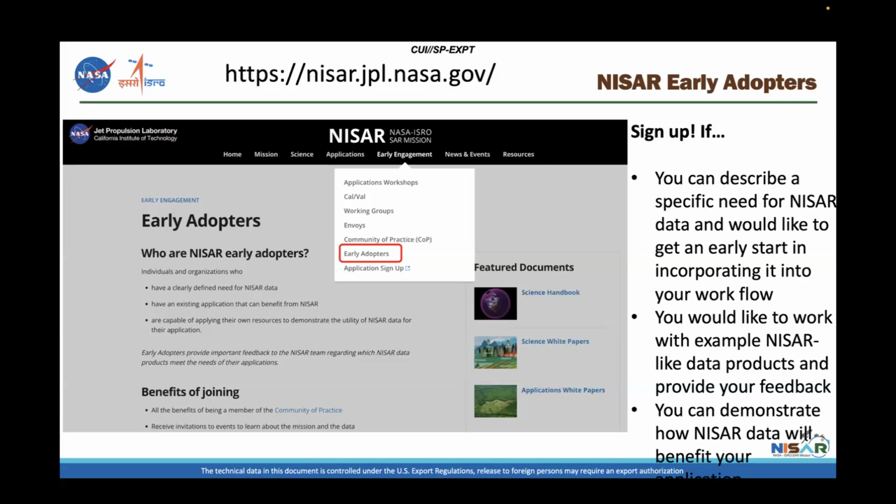I did say it's true that NISAR is going to launch very, very soon, but there's still about 3 months or more, a little bit more, until we start getting science-ready data. So it's not too late to become an early adopter. This way you can directly interact with our team and get some help with your particular project if you can identify a specific project that you're working on. And we will send you the most up-to-date example NISAR-like data products, and you can provide your feedback there as well.